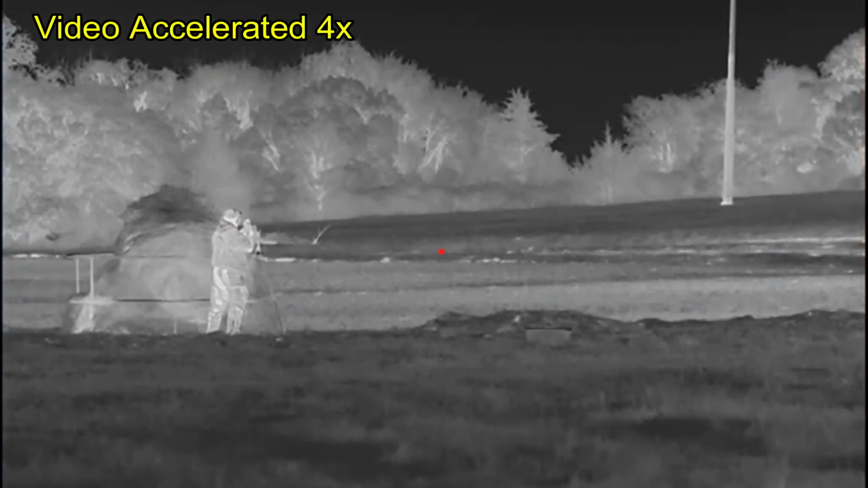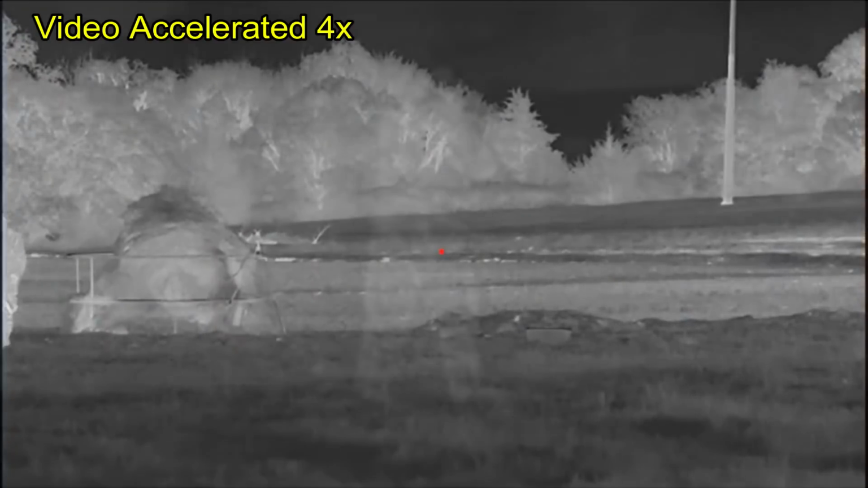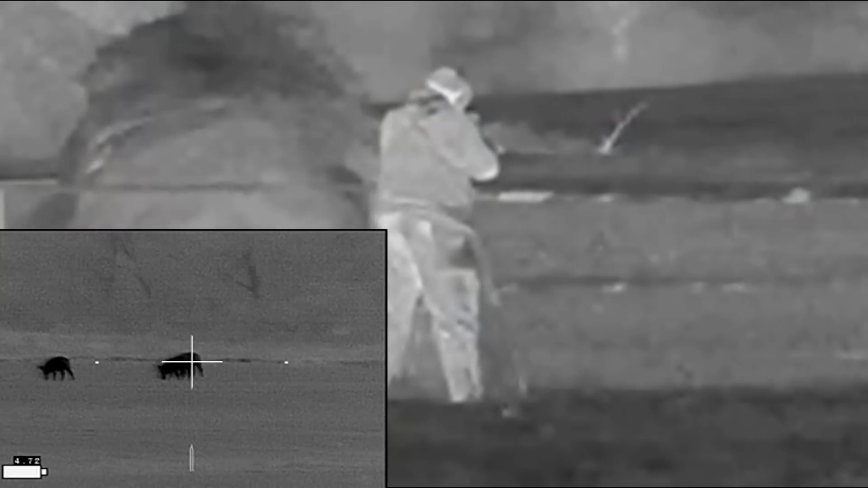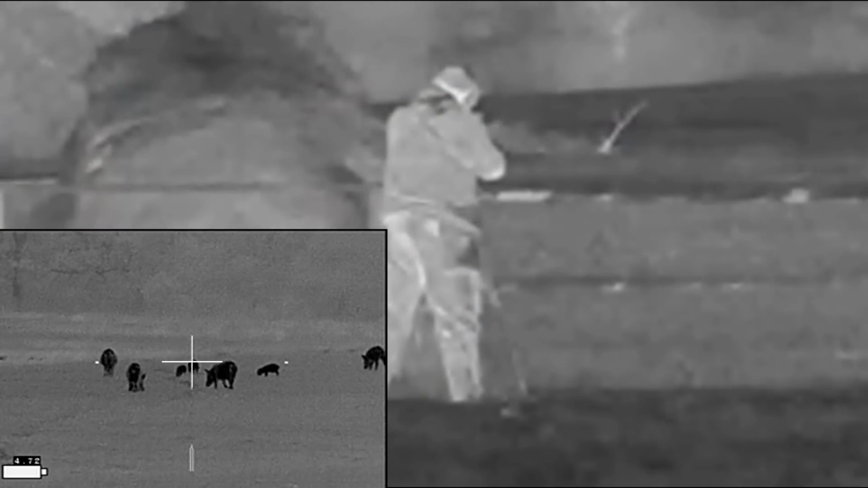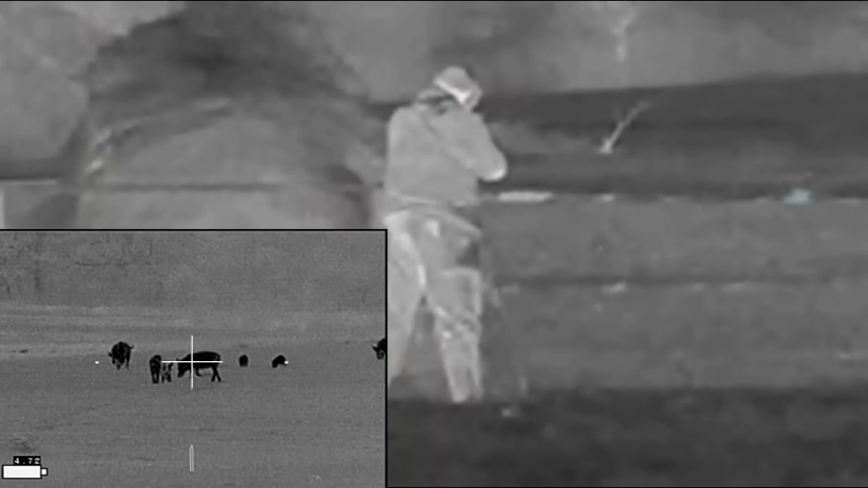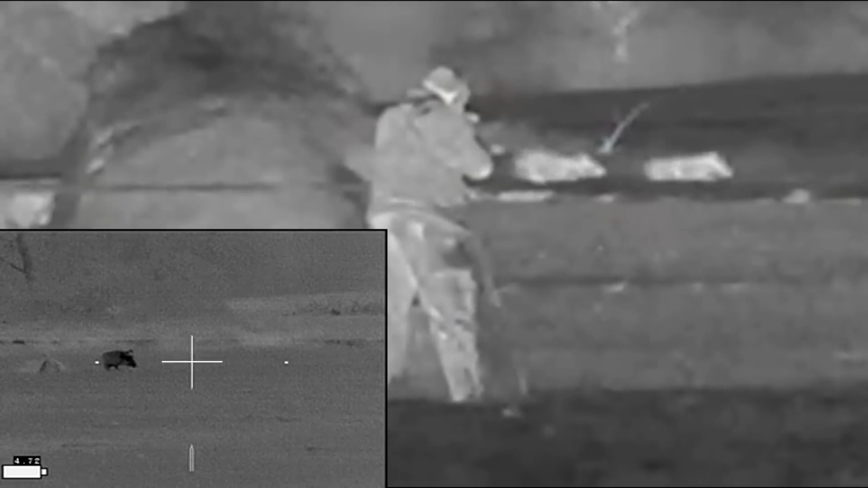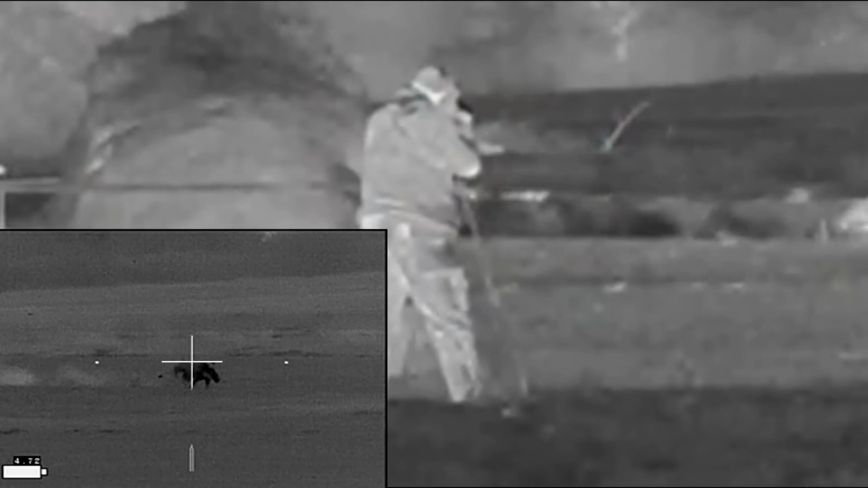So I finish up, secure my rifle, get some GPS measurements, and then head on back to the truck and wait for more hogs. Now this is what's going on. Here I'm getting lined up on the shot. During my walk up, I've already surveyed where the livestock are, and I've kept that in mind. First 2 shots connect, the third one misses, this one connects.